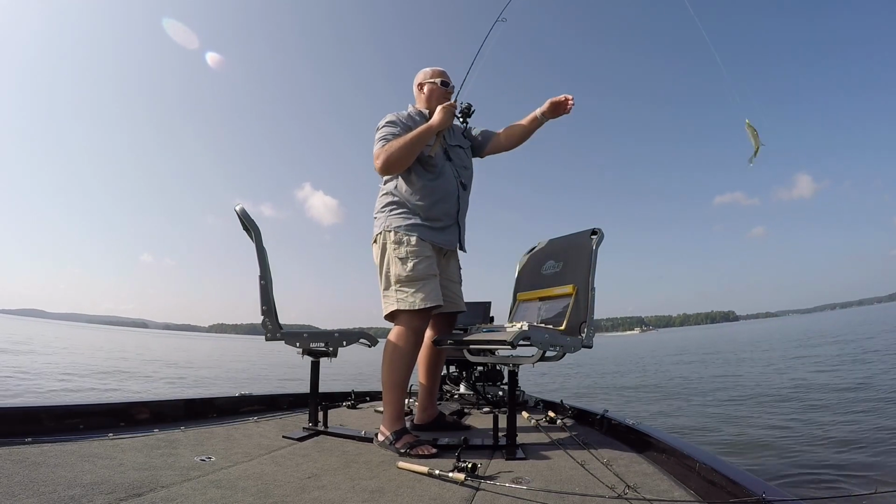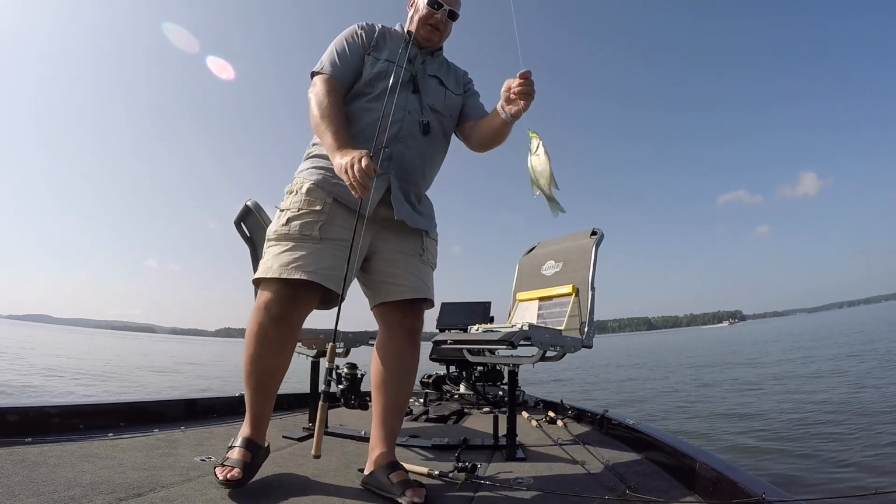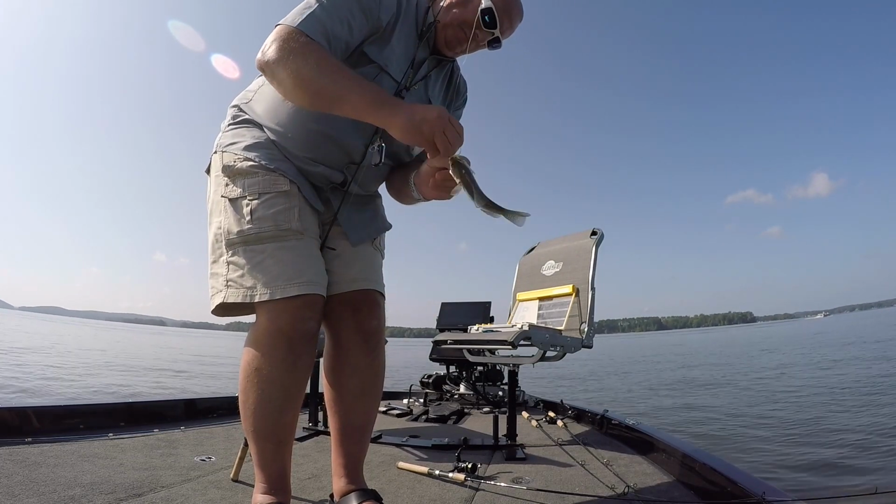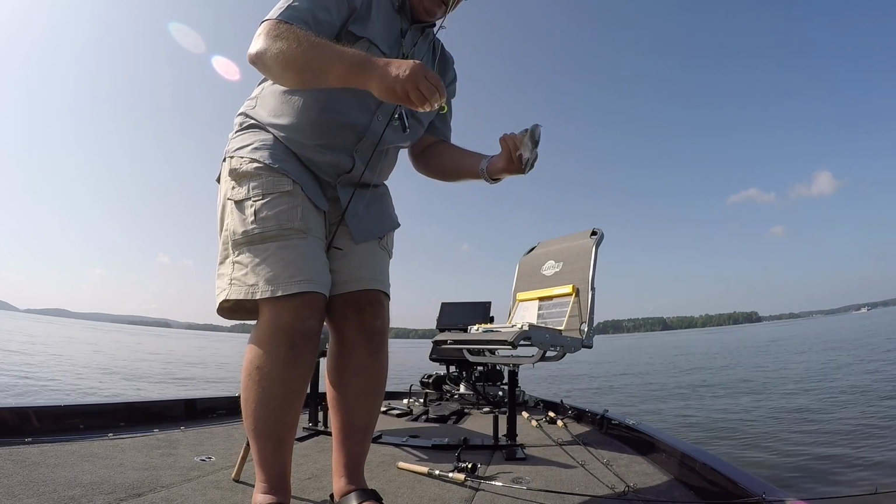There he is. Almost got me in a brush pile. Stuck. We hit it like it was big.